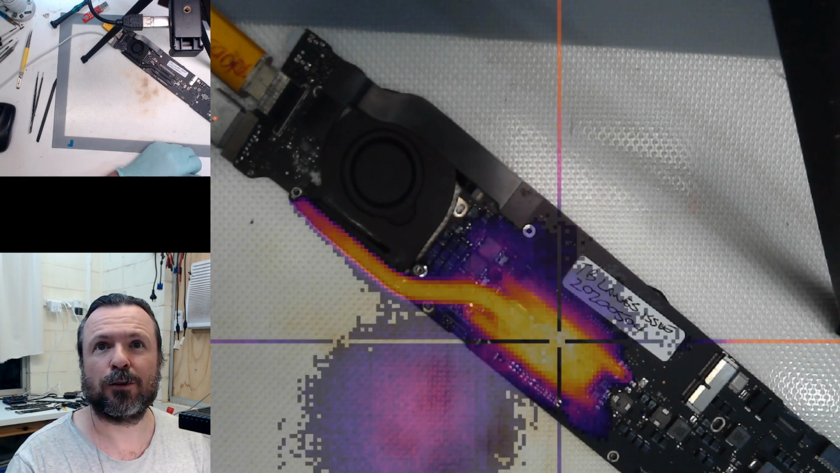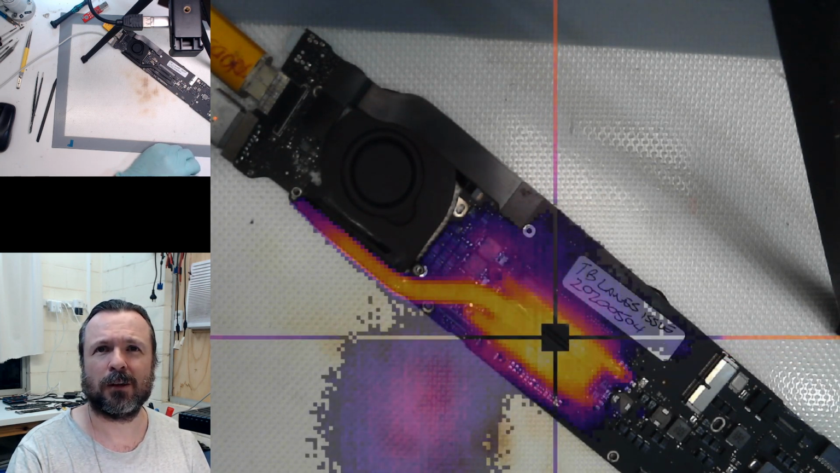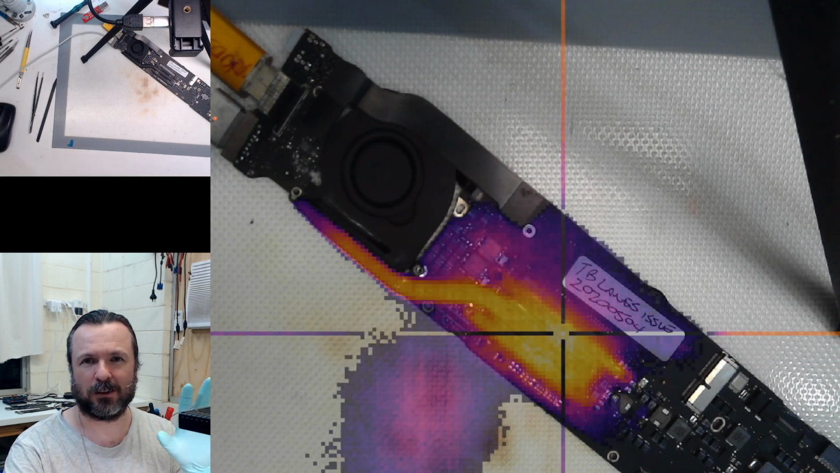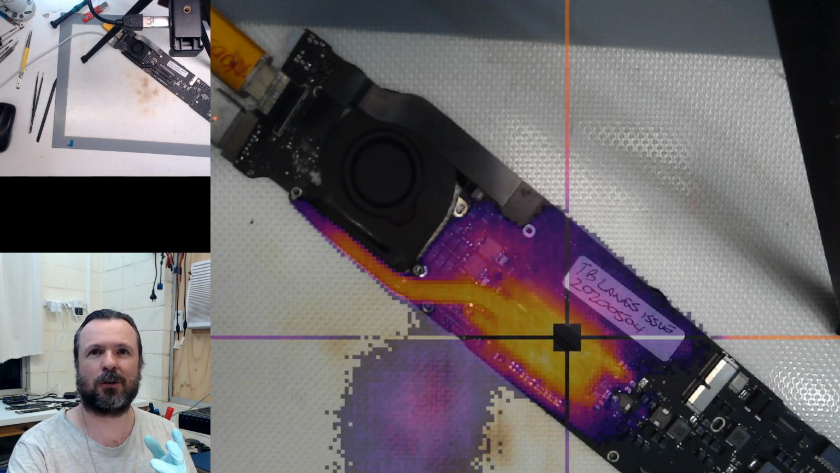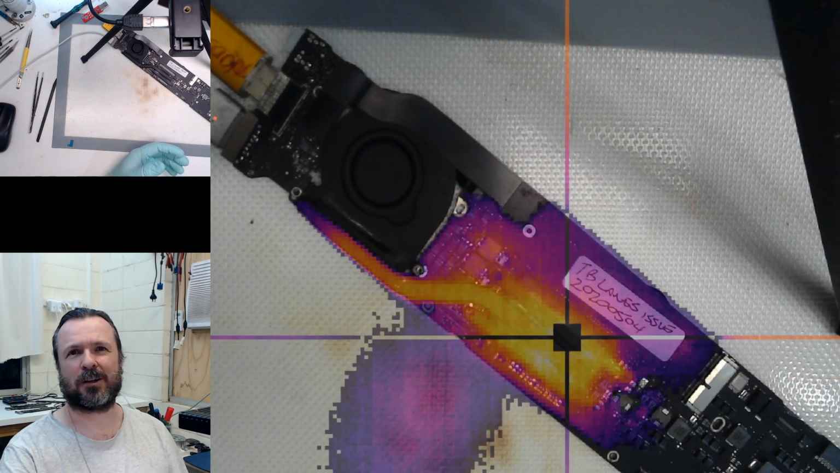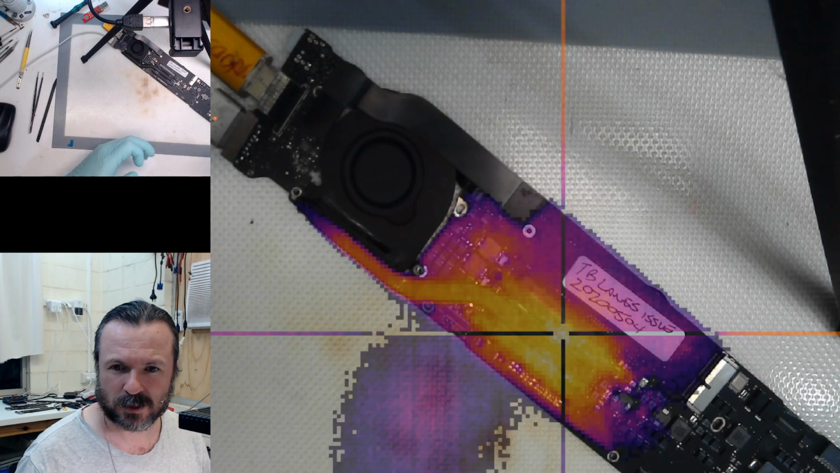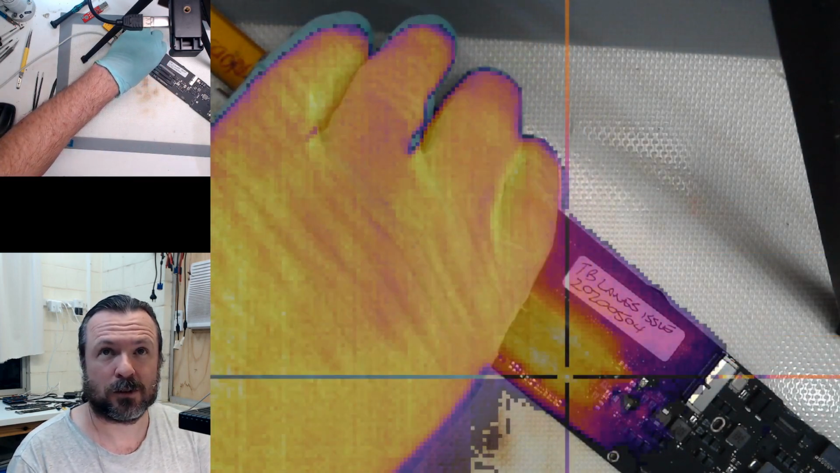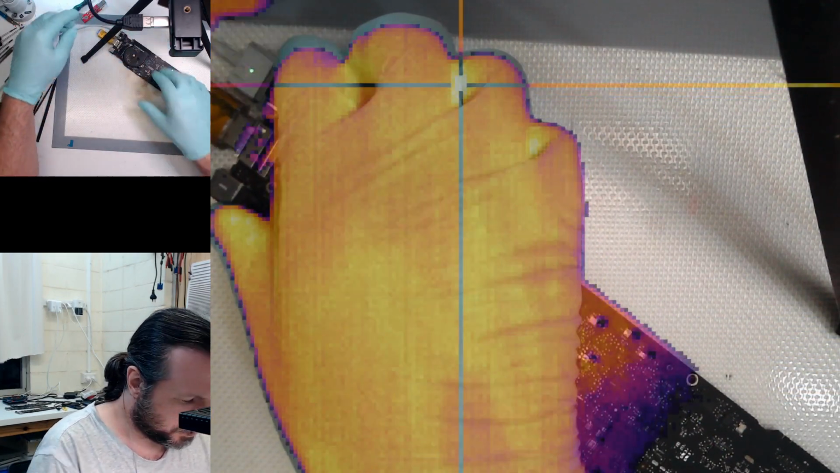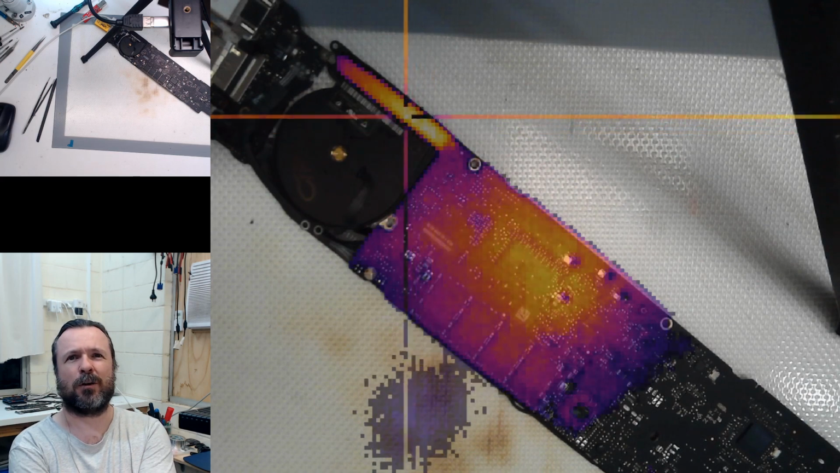Now, hopefully my viewport feature works. Yeah, cool, it does. It's a little bit jumpy though. What the viewport thing does is it just clears away the infrared layer, so you can actually see what it's looking at directly on the board. It's a bit hard to see because it's sitting on top of the heatsink, but anyway. Let's flip this over and see what it looks like. Would help if I didn't disconnect the MagSafe. You can see those RAM chips picked up pretty quick.